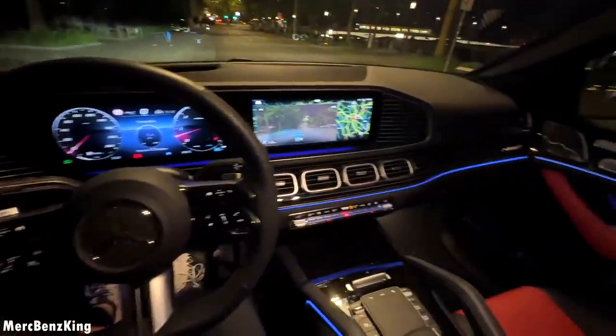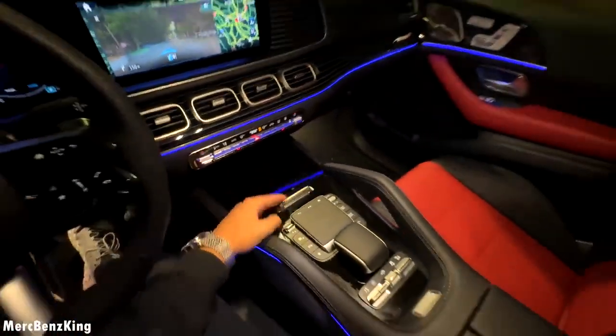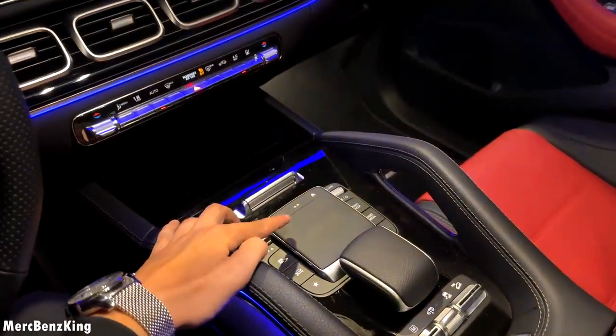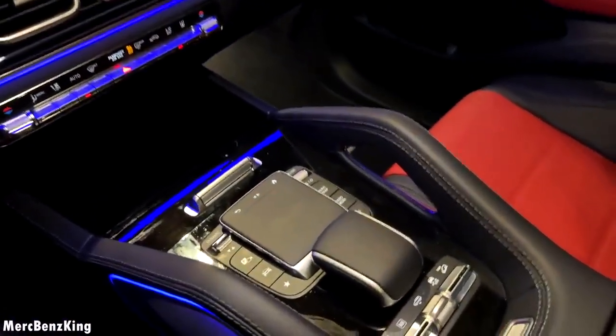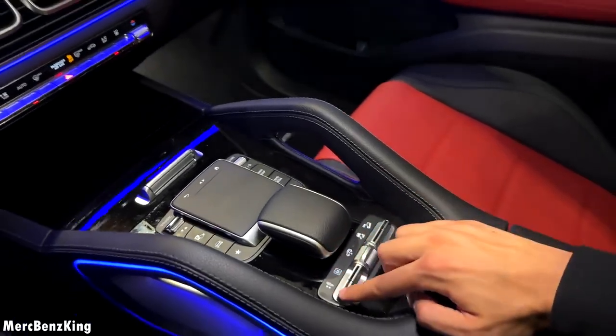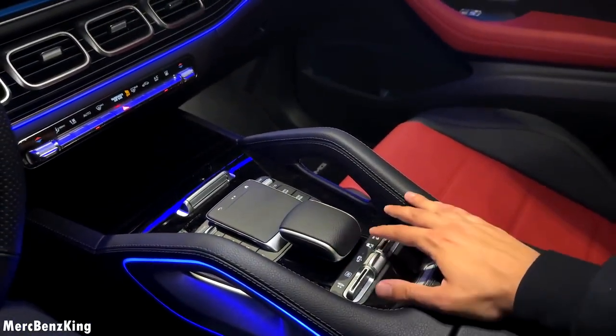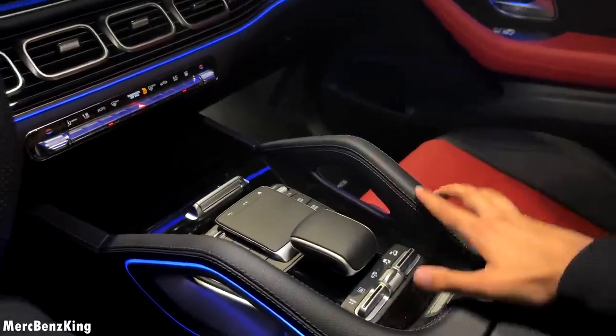We have a center console with two cup holders, a touchpad to control the infotainment system screen. This is actually an armrest, plus it has these buttons right here, which is for the E-Active Body Control. You can go fully off-road with the vehicle and actually bounce.